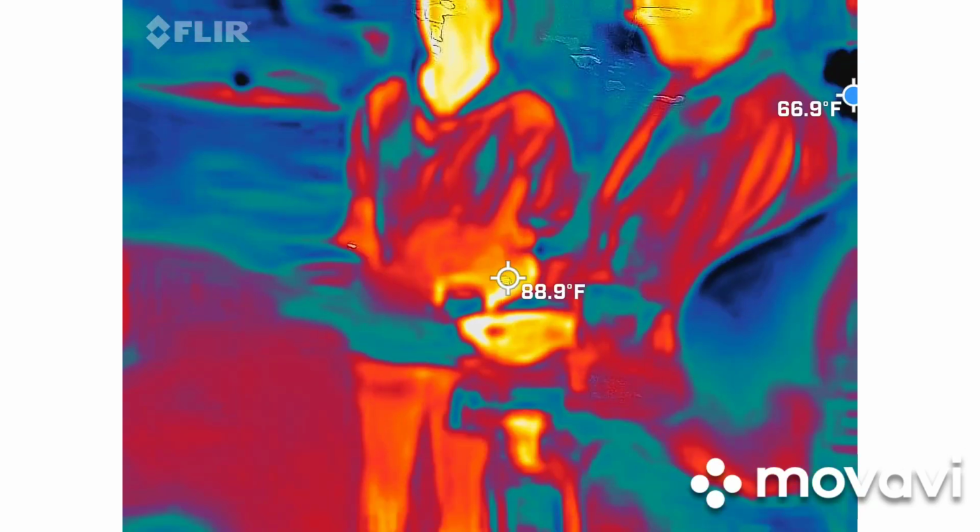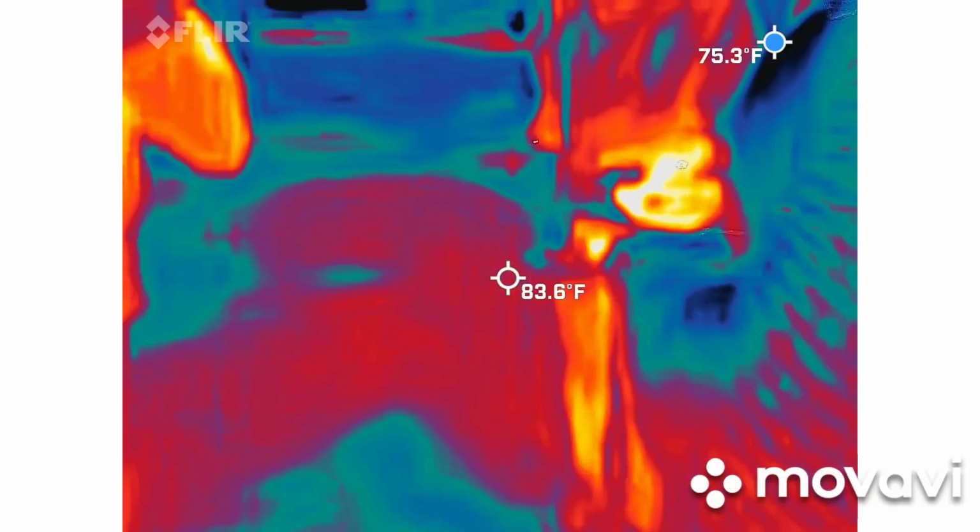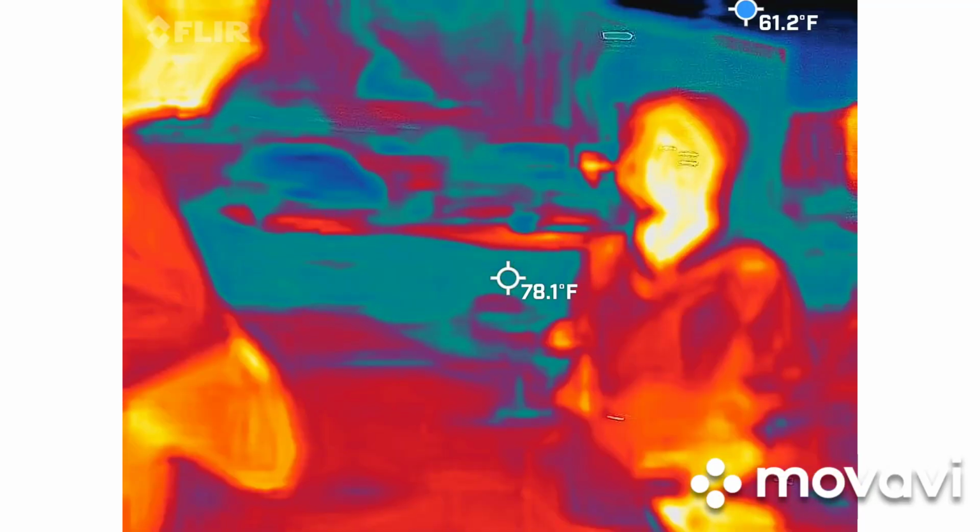You're getting some pretty high readings. Yeah. And that 43 that you gave me, or whatever the 40-something was, I wrote it down. It spiked up to 60. Oh yeah, that's right. You did give me the 62.